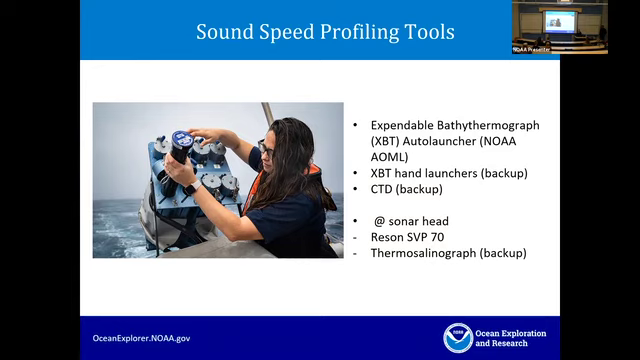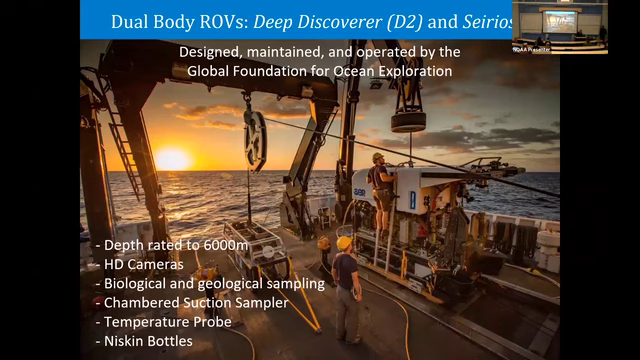We always have hand launchers for XBTs as a backup and also a CTD as the ultimate backup for sound velocity profiles. And then at the sonar head, we have a Reson SVP70 and a backup thermosalinograph. The Reson SVP is calibrated annually, as are the CTD sensors. And then also on board, we have 2 dedicated deep water ROVs, Deep Discoverer or D2 and Seirios.